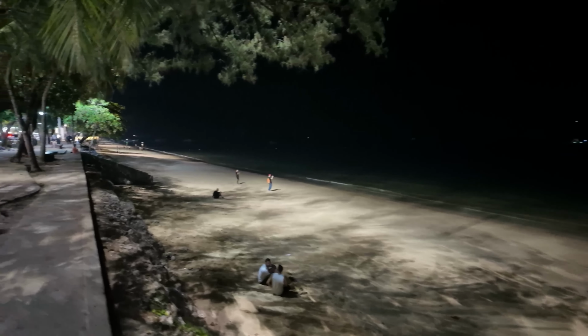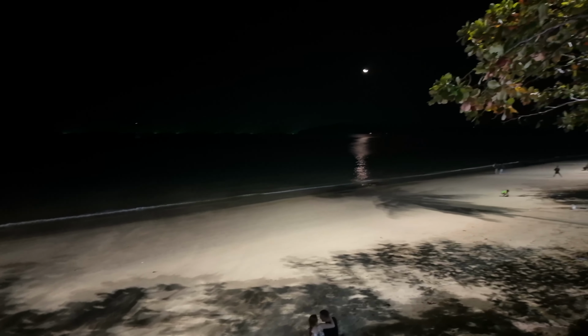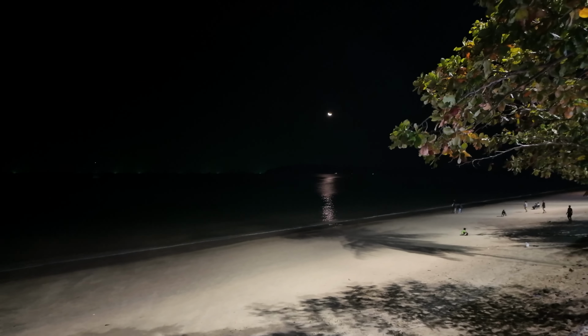So this is the sea. This is the beach that you saw during the day, but just look at the moon. I don't know if you can see it in the way that I'm seeing it because of the light in front of it. So there's some steps just over there.